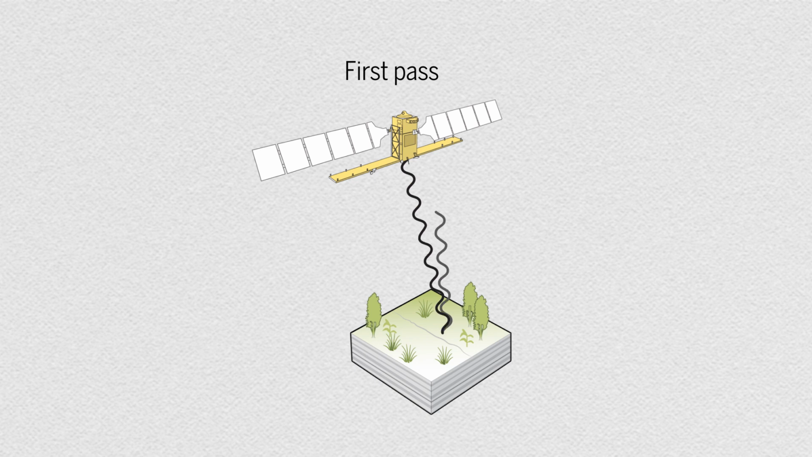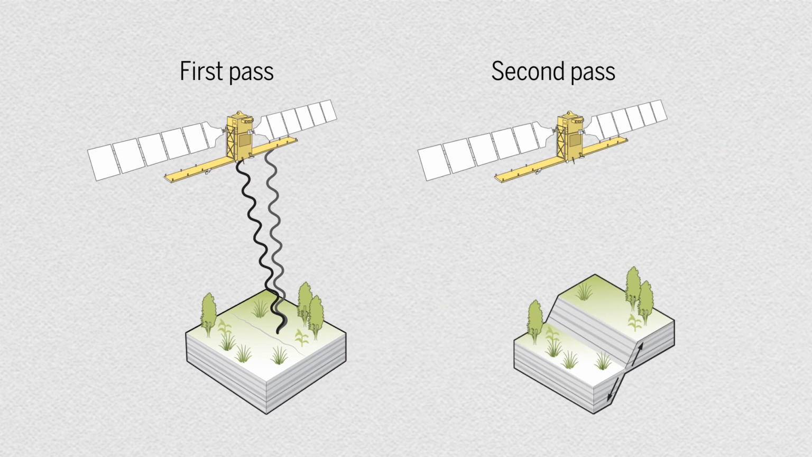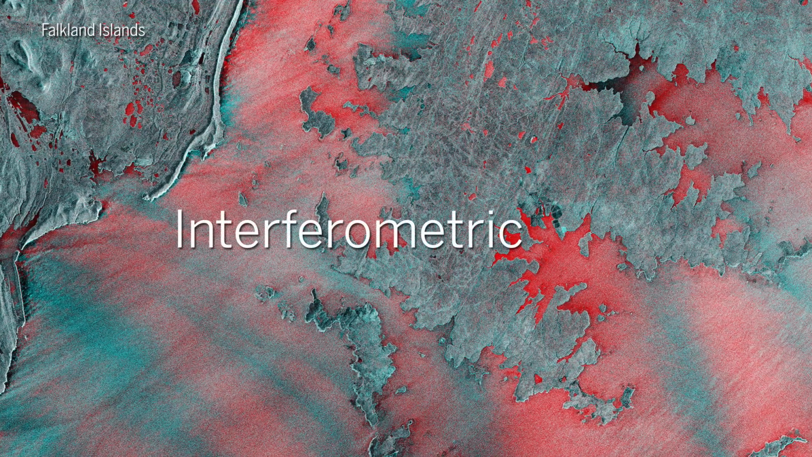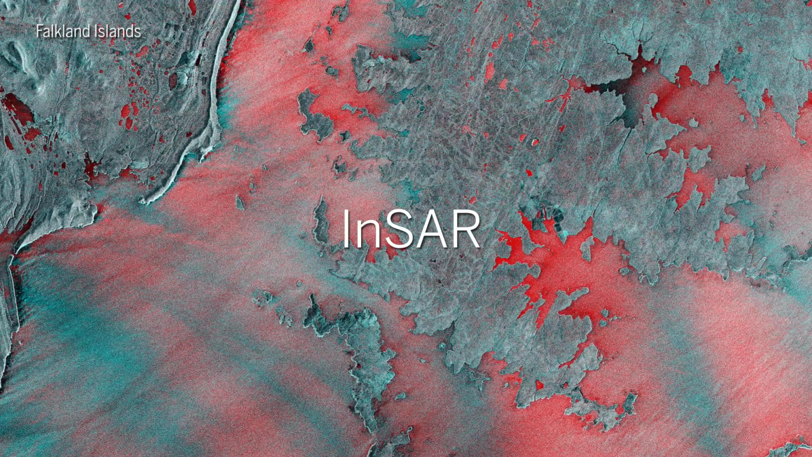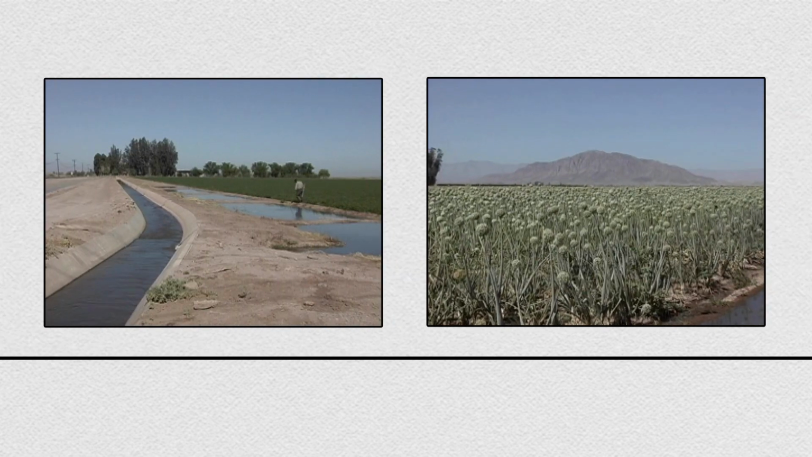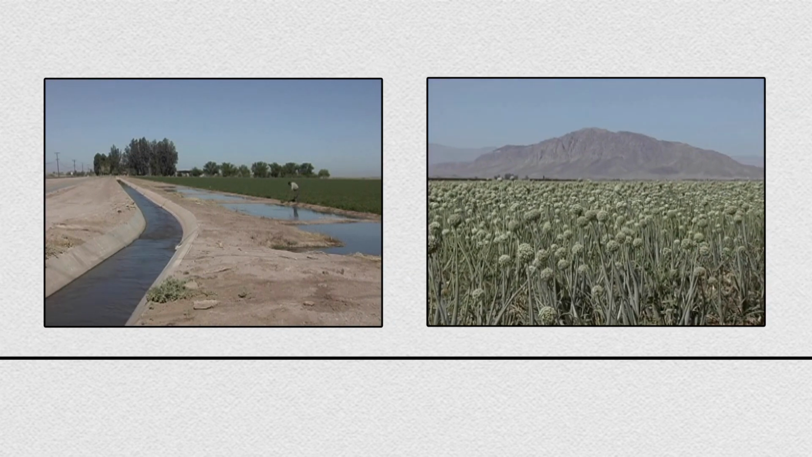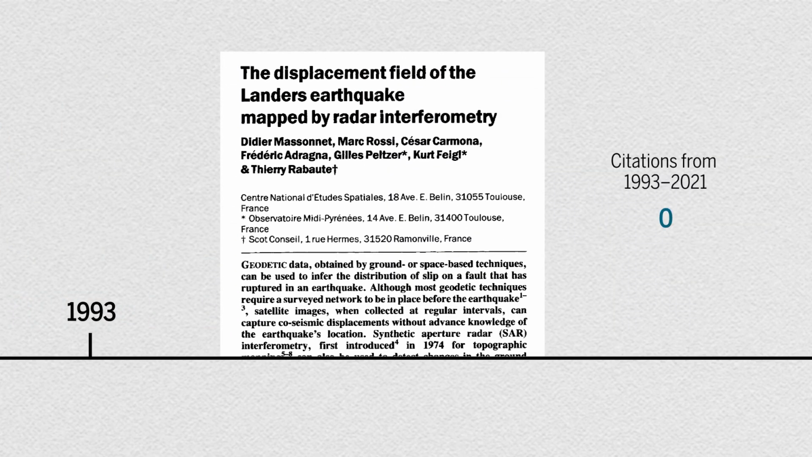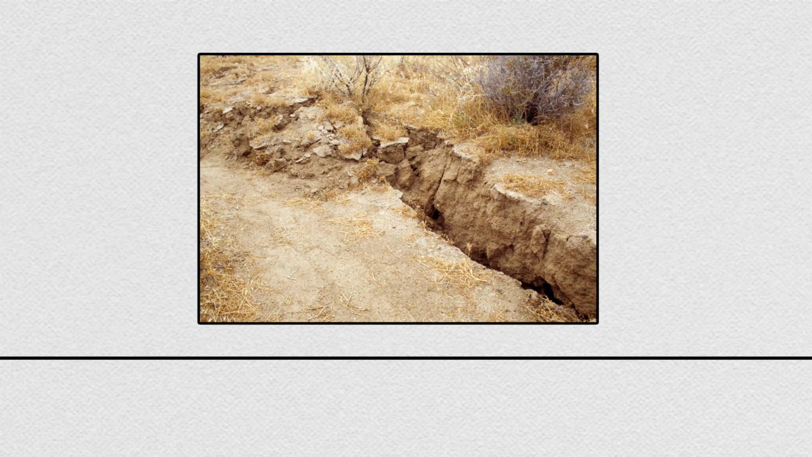Comparing SAR images from the same vantage point at different times can reveal surface movements, from meters to millimeters. This technique is known as Interferometric SAR, or InSAR. One of the first applications emerged in 1989, when researchers observed the subtle swelling of fields in California's Imperial Valley after crops were irrigated. In 1993, a groundbreaking study used InSAR to reveal how the ground shifted after a powerful earthquake rippled through Landers, California.